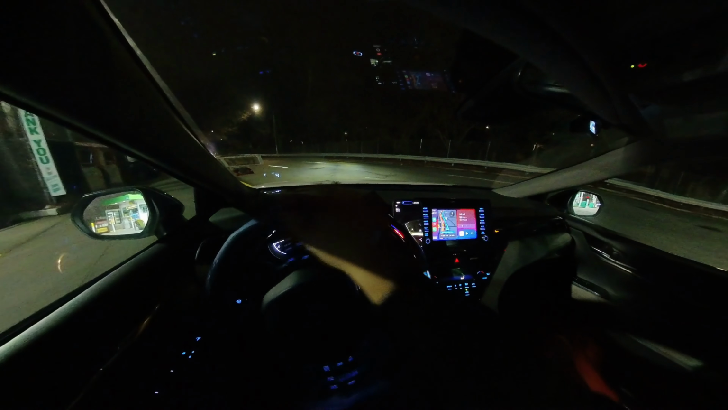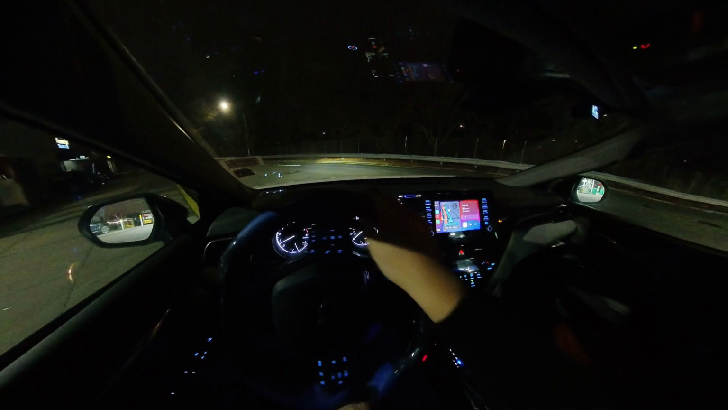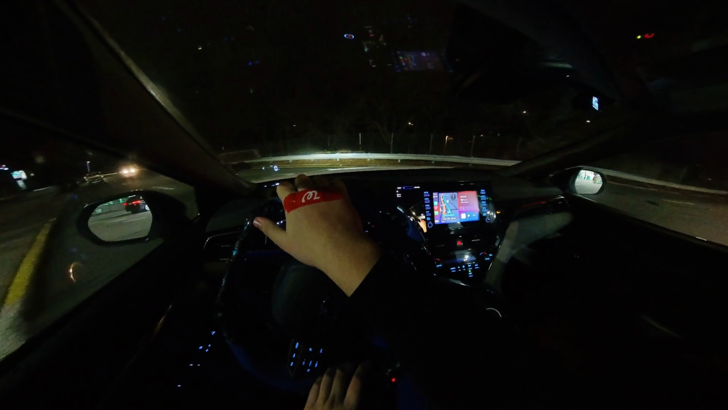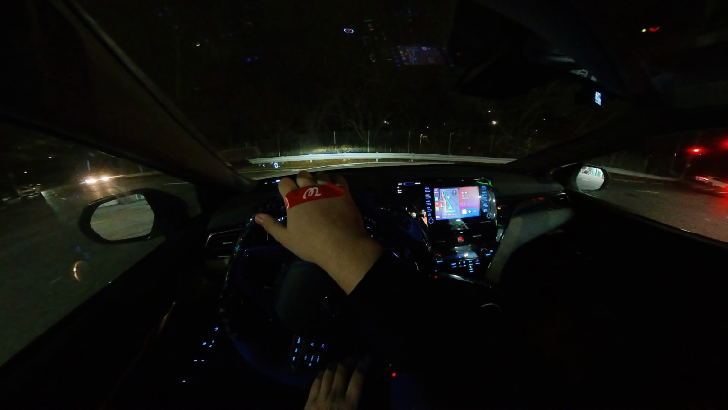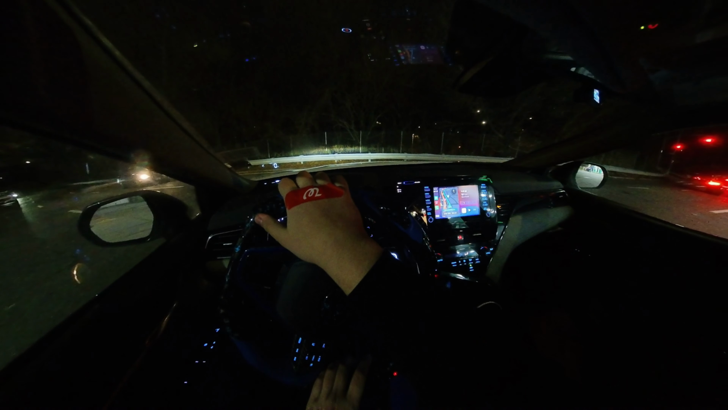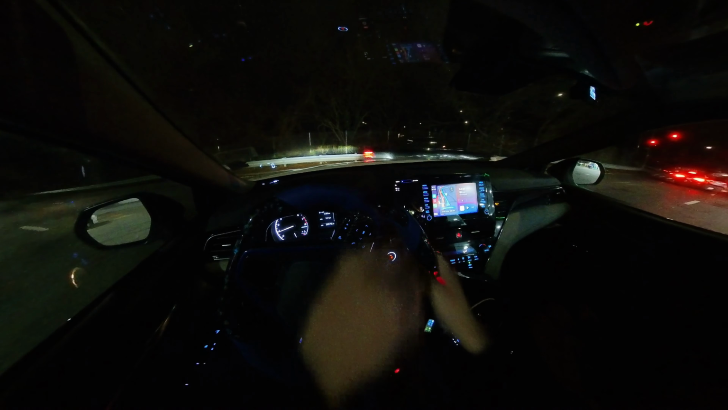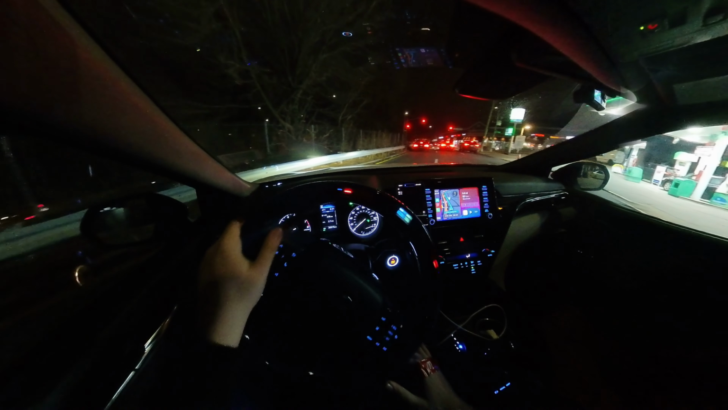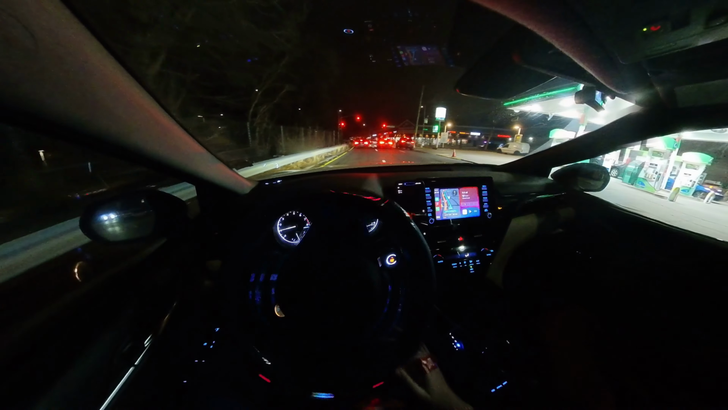Oh shit, what was that? Close the gas tanks. I don't know what that was. I don't even know why. I just got a lisp right there, but might have been a little pop.